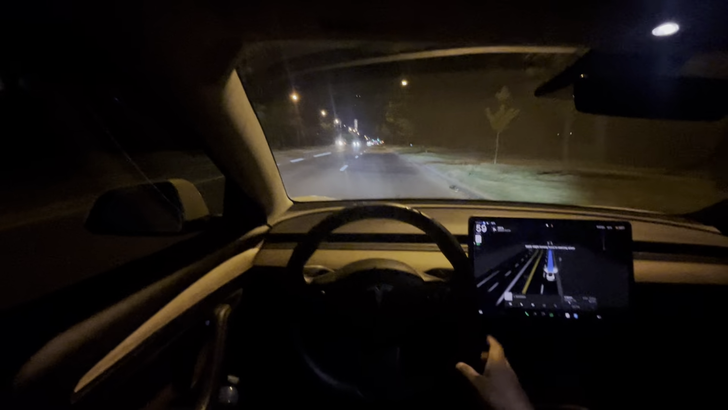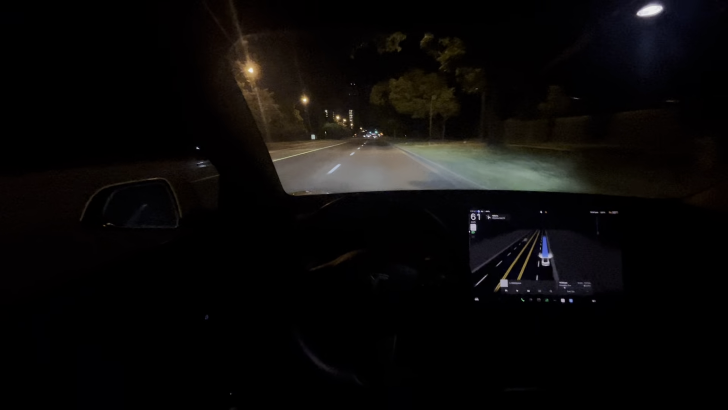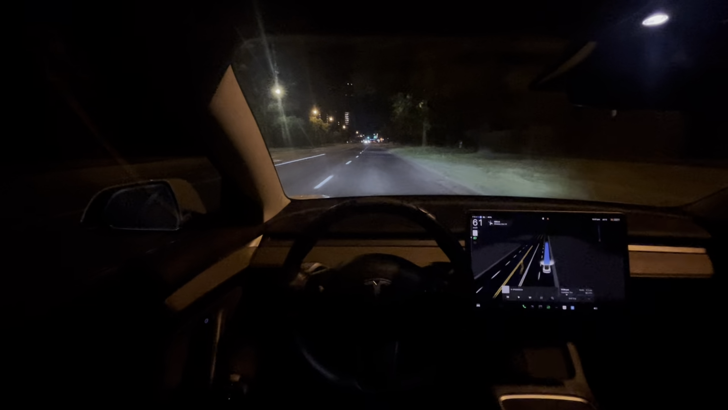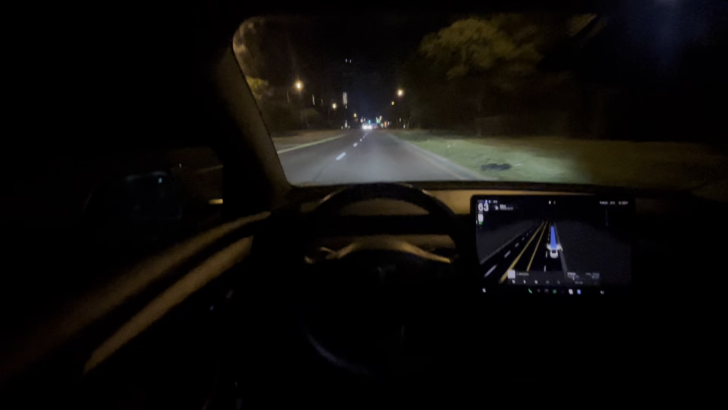Today we're going to be doing a little night drive here. A lot of you guys have been requesting what it's like driving a Tesla and using FSD in the dark. And it's honestly a good experience when the weather is really nice.